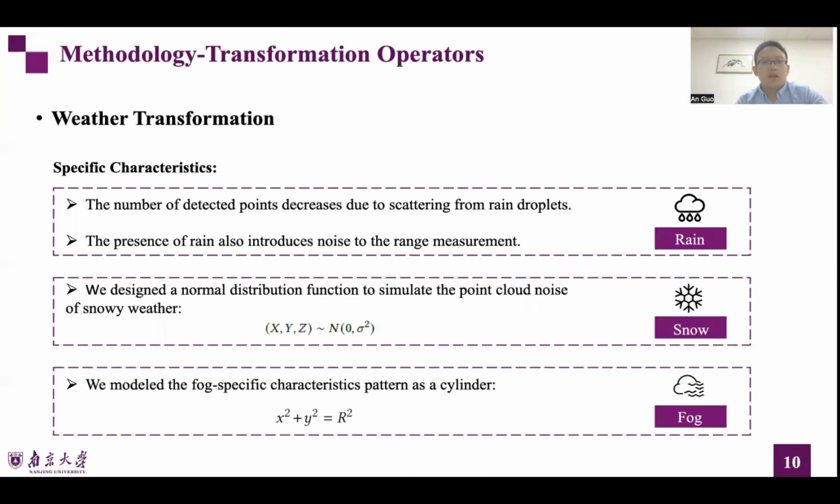This slide is about the specific characteristics. Rain may have another two impacts on LiDAR. First, the number of detected points decreases due to scattering from rain droplets. Secondly, the presence of rain also introduces noise to the range measurement. For snow, we design a normal distribution function to simulate the point cloud noise of snowy weather, and we model the fog-specific characteristics pattern as a cylinder.